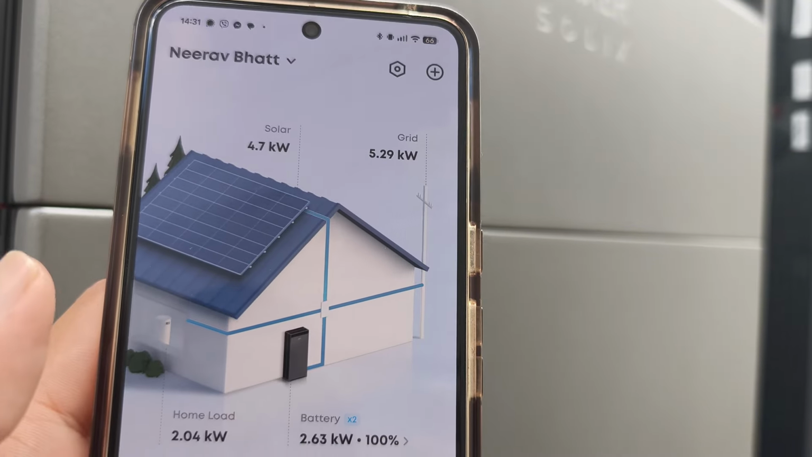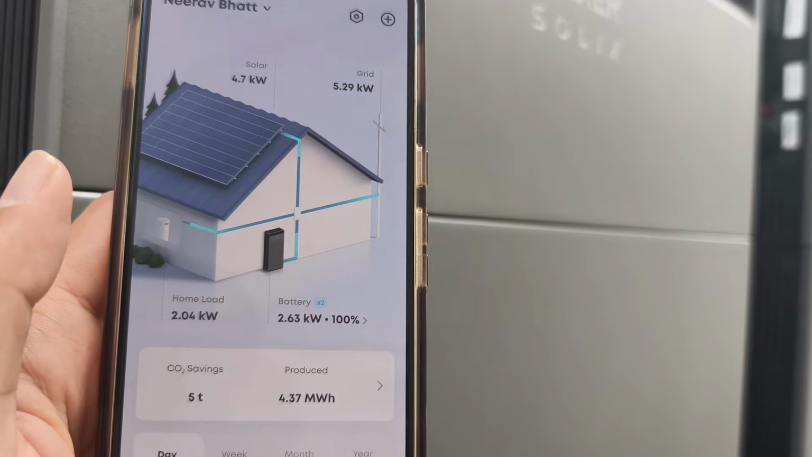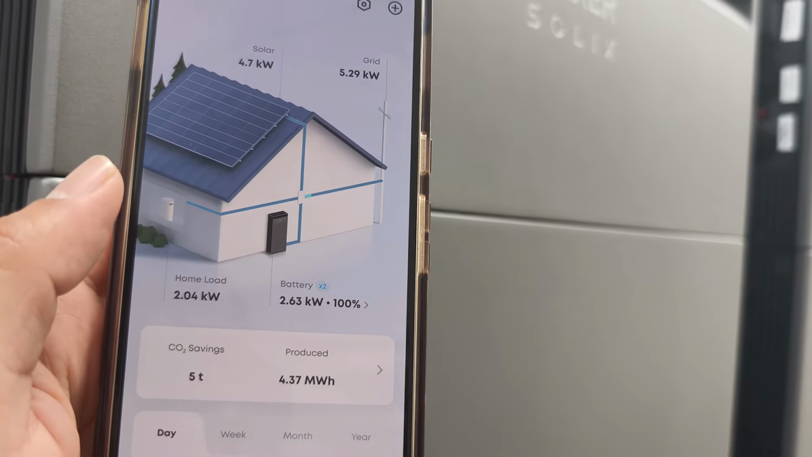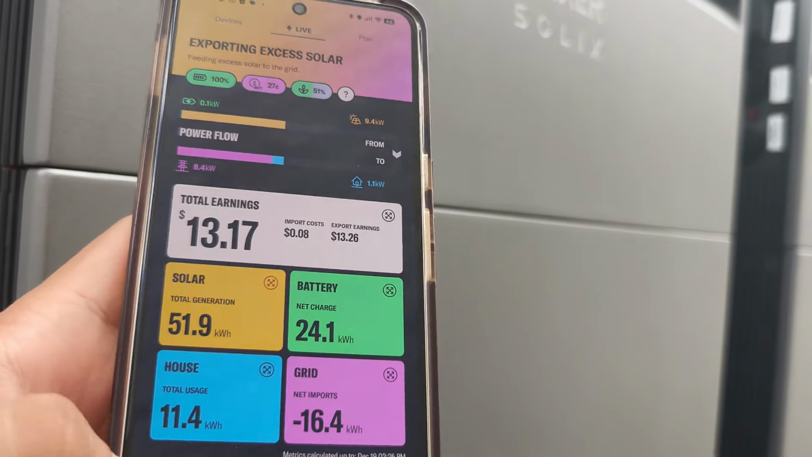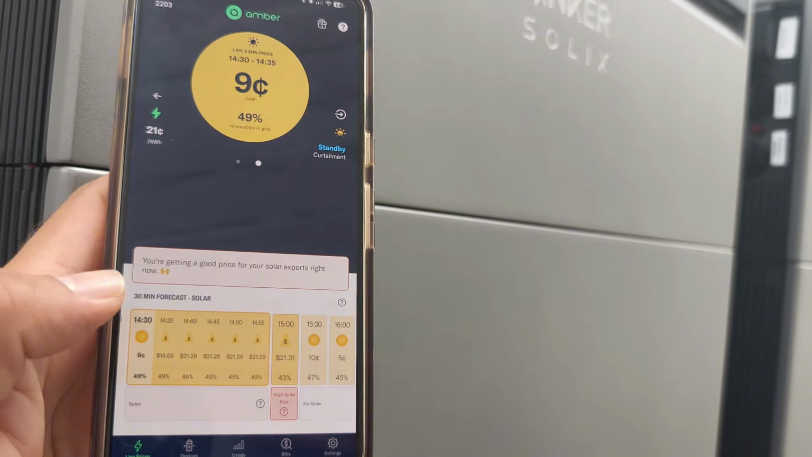And this is what my Anker system is up to in the Anker app. The clouds have gone overhead for a minute, so the solar's only generating at less than half capacity. And Amber, what's it up to? Let's have a look. Looks like a peak power event with super volatile pricing.